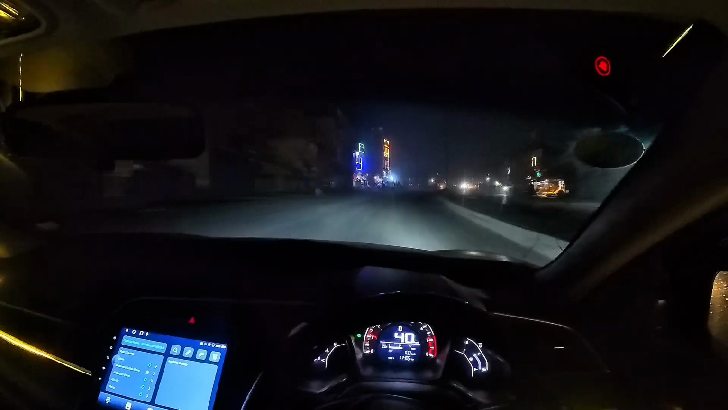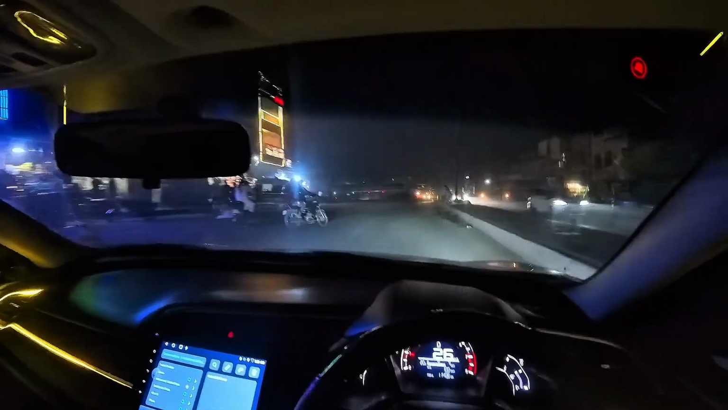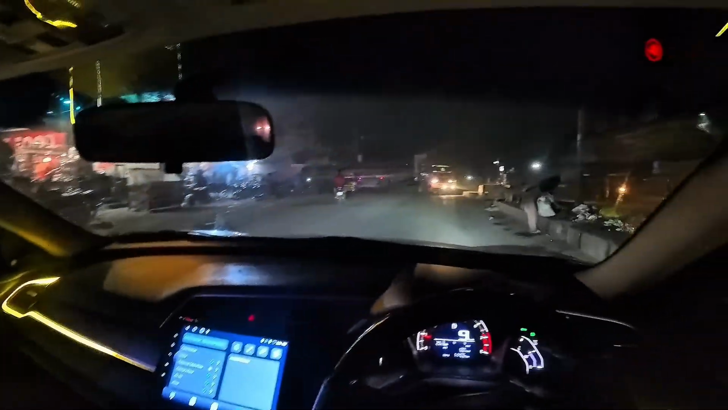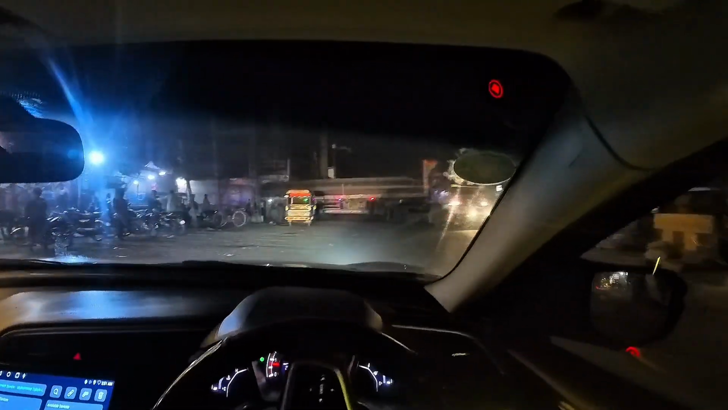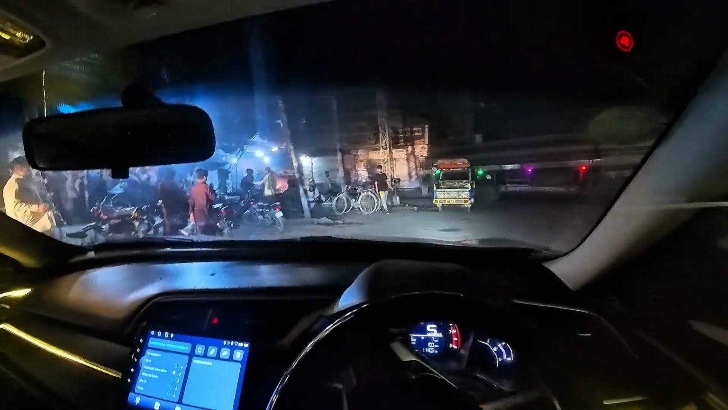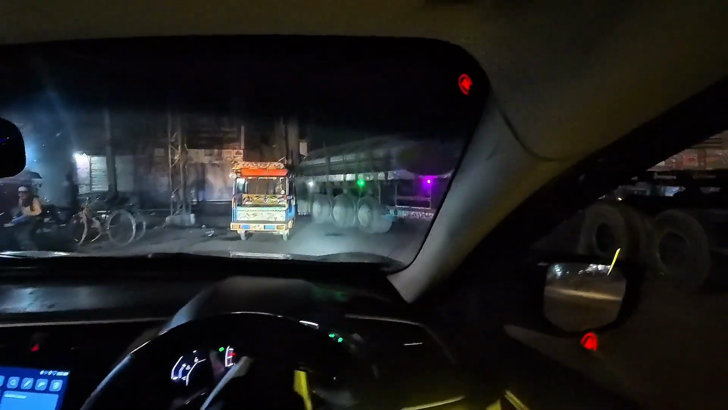So here we are, and this is Lahore at night. Look at that huge trailer, and it's still gonna take me some 37 minutes or something. Let's see how he wants to go, this trailer. Look at these stray dogs. And well, here we are. Let's hope this trailer could make out of it.